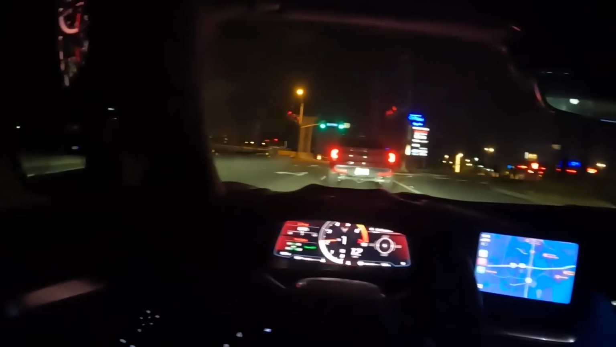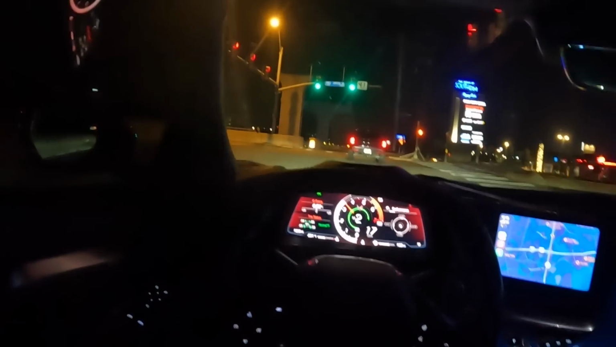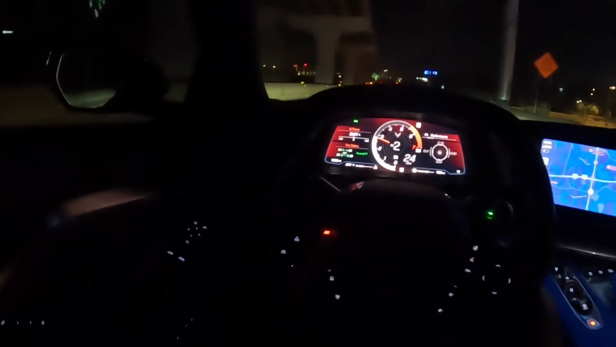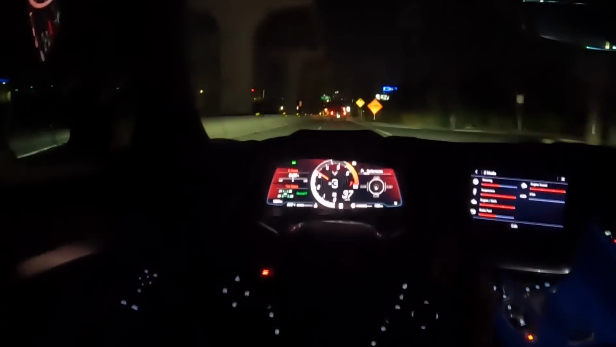It says the left lane goes straight too, but I honestly don't even trust these signs, so I'm just gonna chill in this lane for a little bit. Can't really see around it either. Alright, let's go into Z mode. Oh, there we go. We're back, we're back.